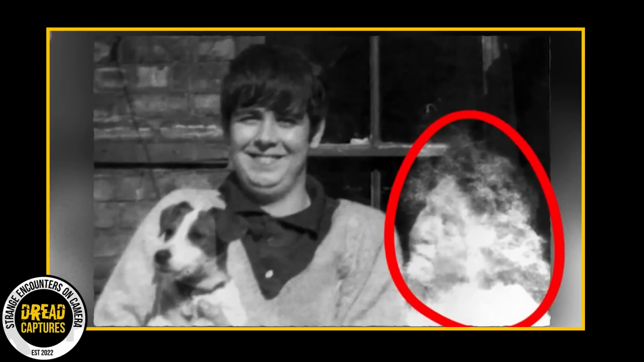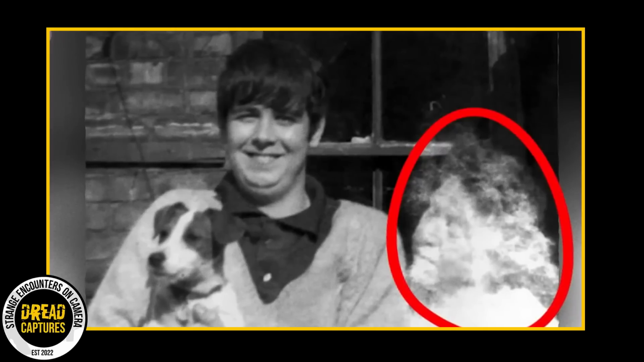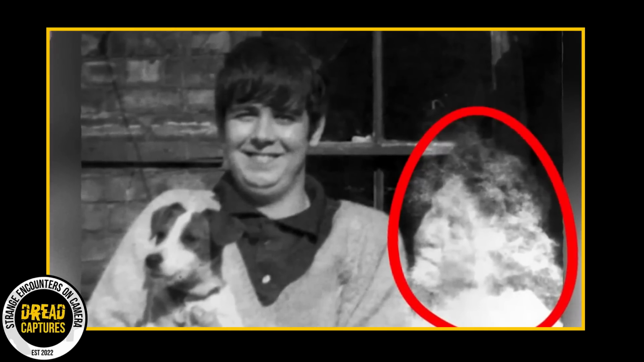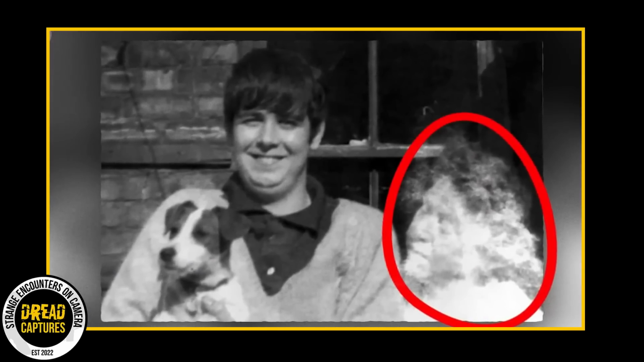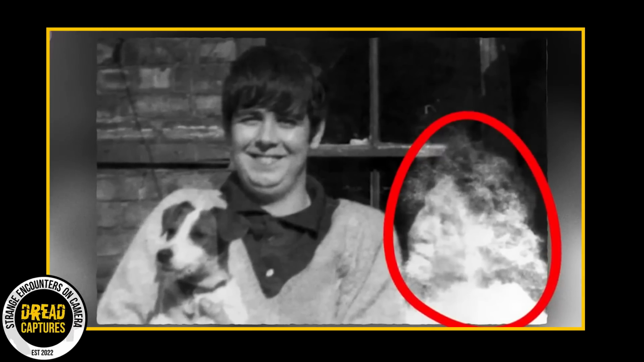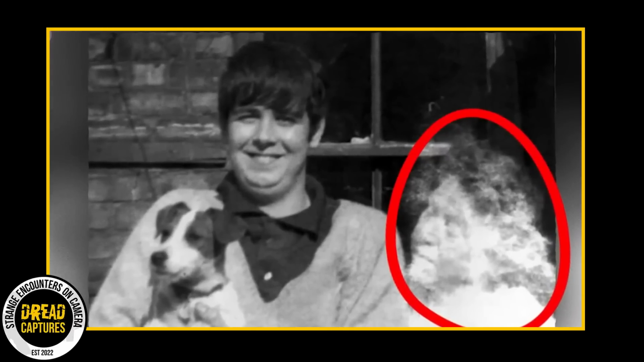What he saw was the figure of a woman, but she looked kind of ghostly and transparent. Even more unsettling, her eyes were closed, giving off a pretty eerie vibe. I mean, when I look at this picture, I'm left wondering, is the figure asleep? Could she actually be dead? What's going on here? Like me, people had all sorts of theories.